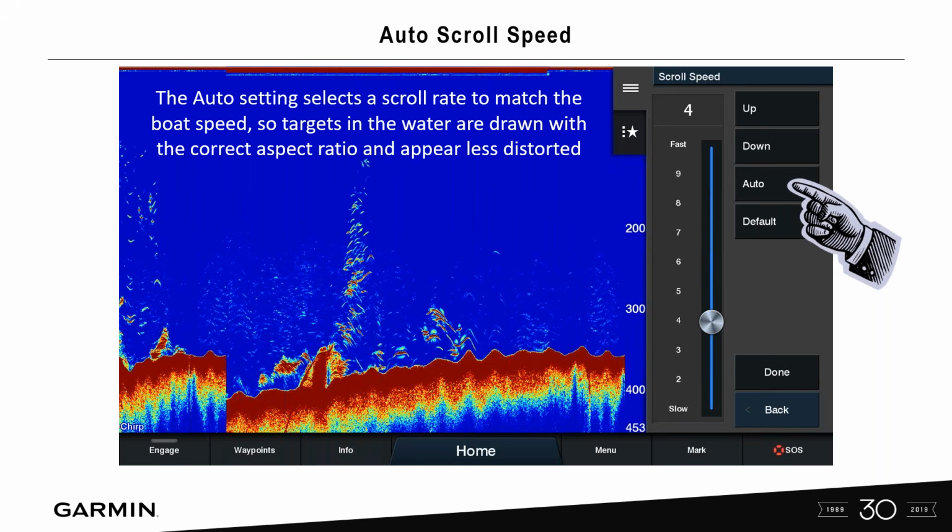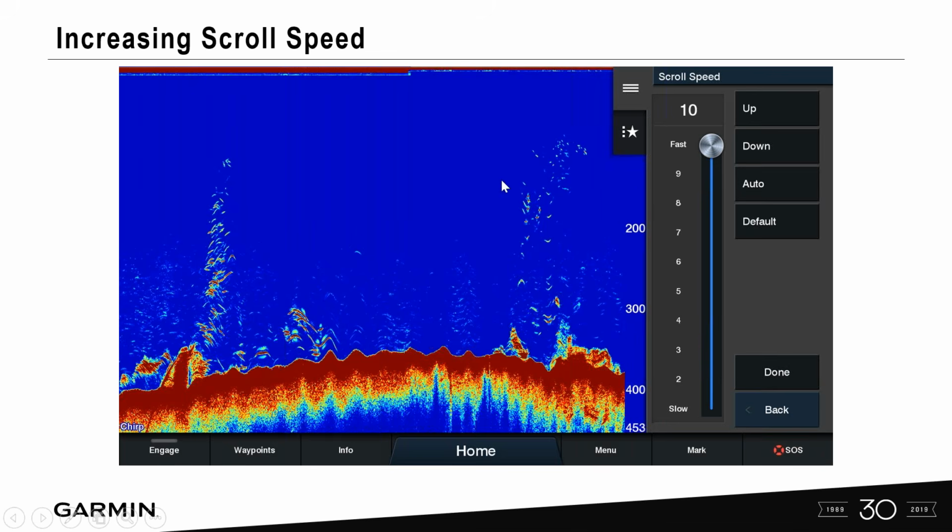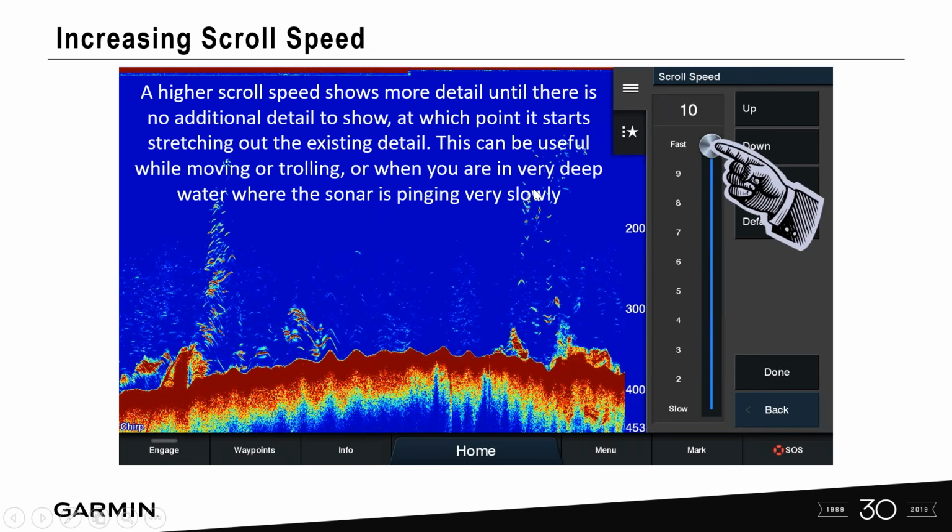The auto setting, when you select this, actually matches your boat speed. So the targets in the water are drawn with the correct aspect ratio, and they're not as distorted, as they would be if you're just turning it all the way up to a number 10. And when you increase the scroll speed, like I said before, 10 is the fastest. A higher scroll speed shows more detail until there's no additional detail to show. That means it's going to start to stretch these chevrons out.